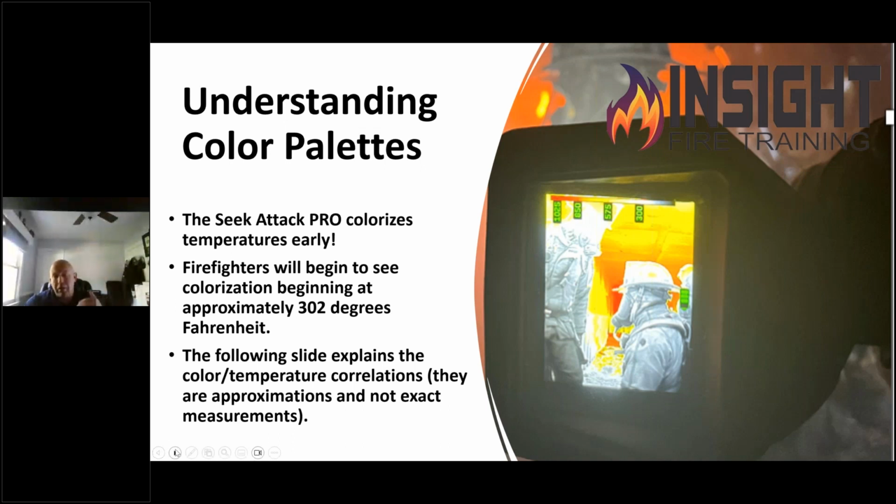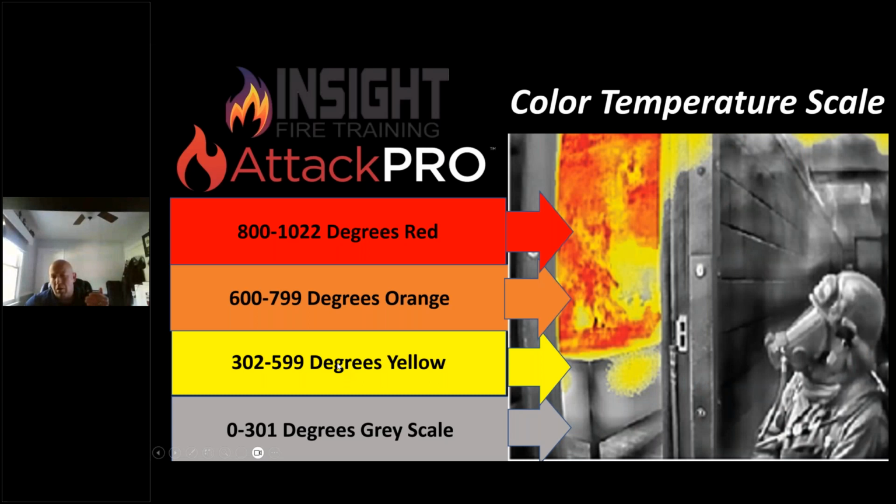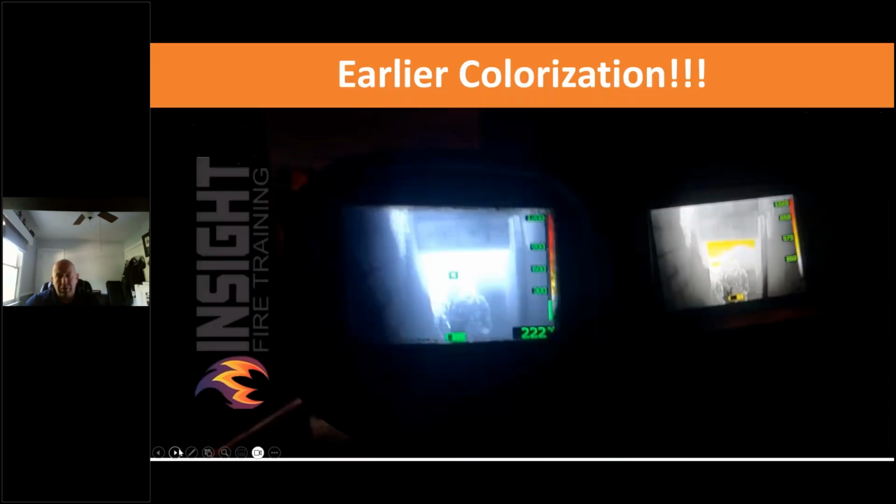And this is Seek's contrasting color temperature. 0 to 301 degrees is grayscale. Colorization begins at 302 at yellow, orange at 600, red at 800. 368. And check out our friend here in the floor looking at the fire. This gentleman who did the test burns with us in Lompoc, California was 72 years old and outworked me. Hero right here, buddy. Hero. Okay. In there doing it. But look at the detail, look at the cinder blocks. All easy to discern and tell what it is.